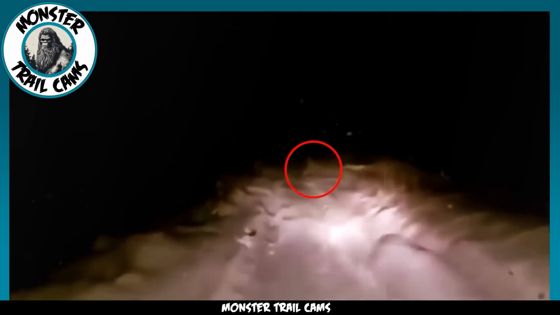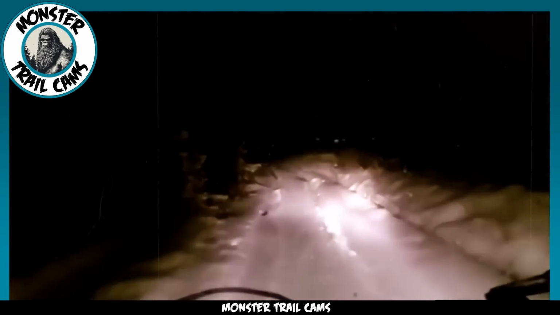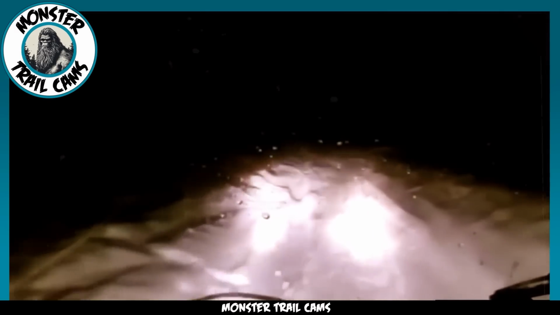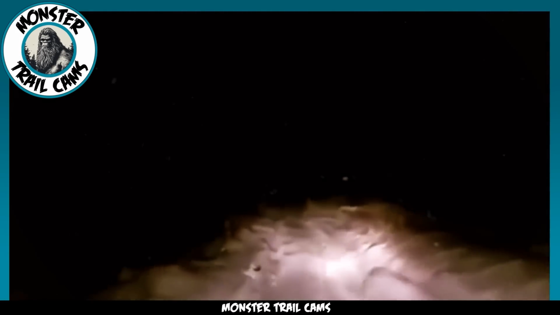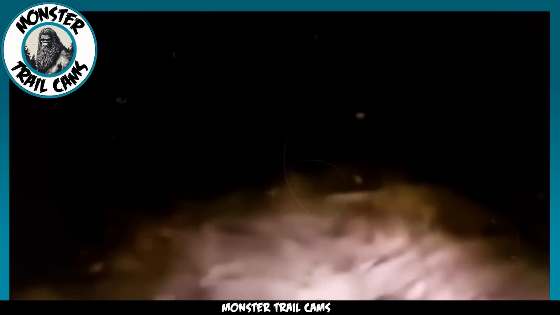Far ahead of the vehicle, you can see something pale cross the road. It appears to be a man, hunched over and wearing a long robe or coat, just as ghostly white as he is. Now, maybe it's just a glitch in the camera. It is night, after all, and cameras can struggle to create accurate pictures in less than ideal circumstances.